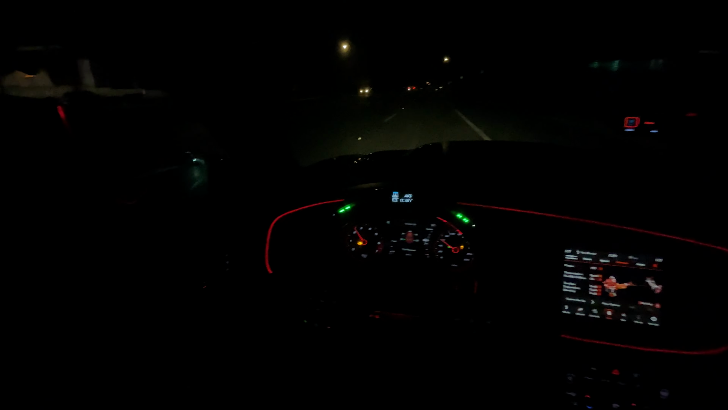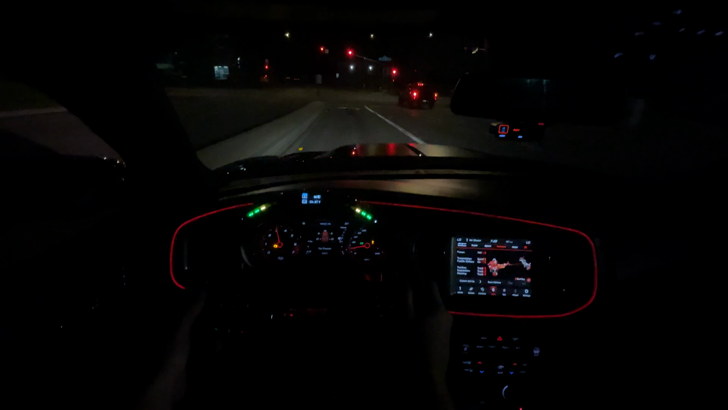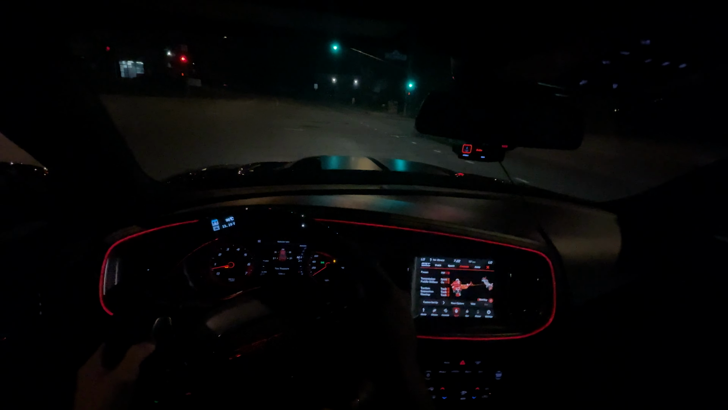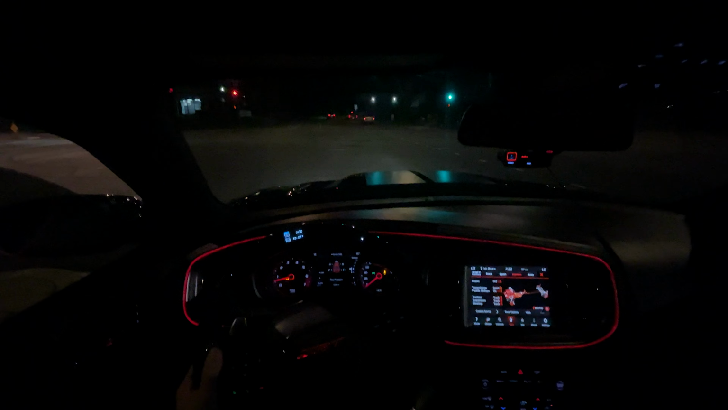This freaking street is so dark. TRX. Oh, fudge. Is it? Wait. Bro, what am I saying, dude? It's a freaking Ford. I saw a TRX earlier and it was the same color. That's why I was tripping for a second.